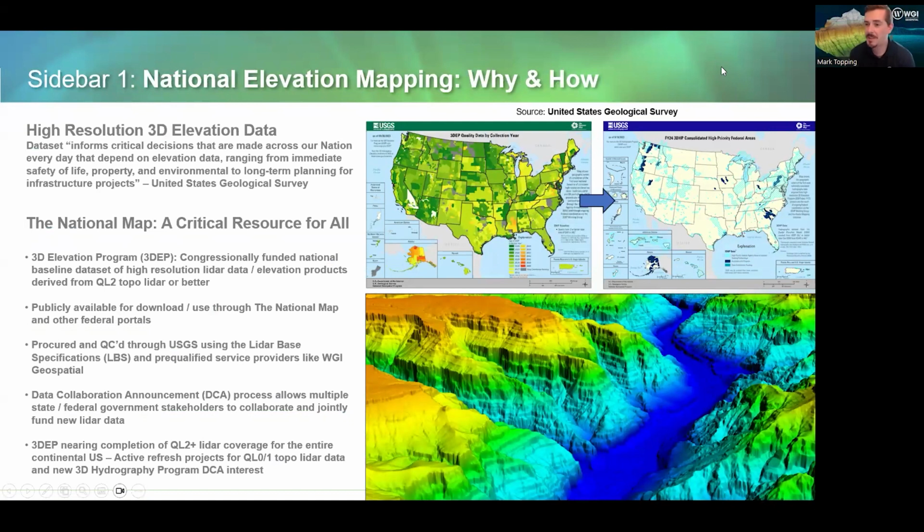So here's our first sort of technical sidebar where we'll step away for a minute and cover why and how elevation mapping is useful from a national level. And I'm gonna introduce you, for anyone who's not already aware, to the 3D Elevation Program, or 3DEP.